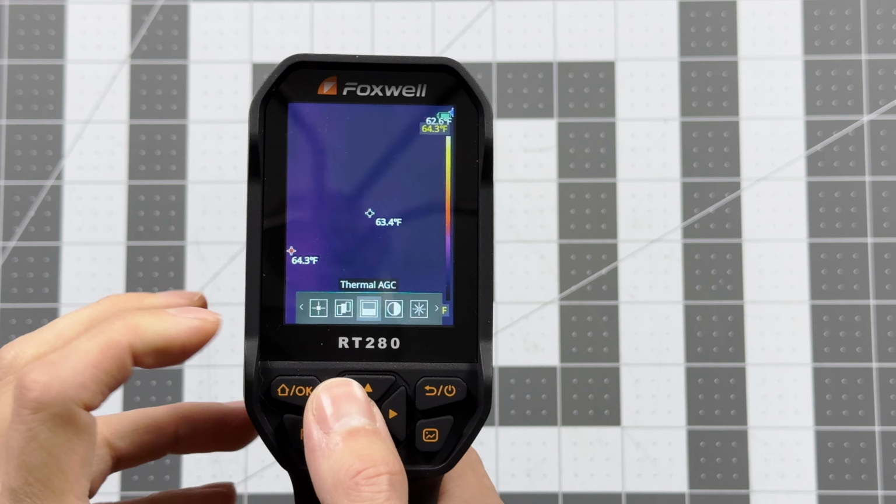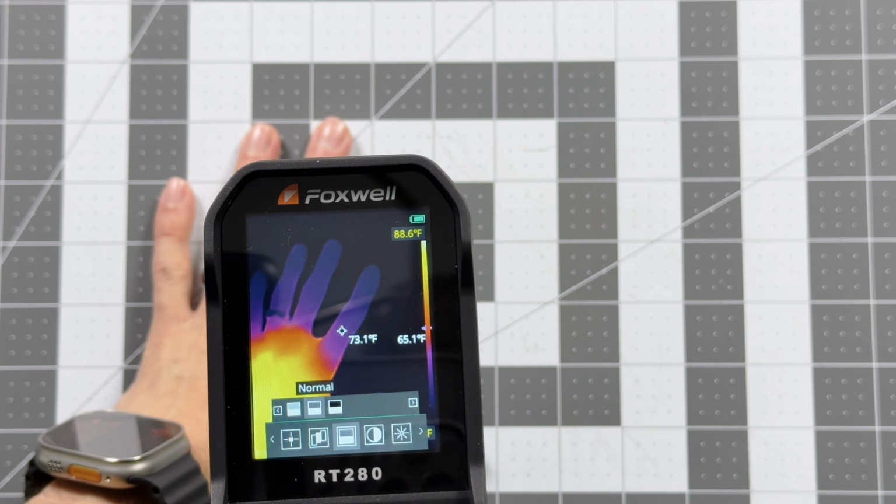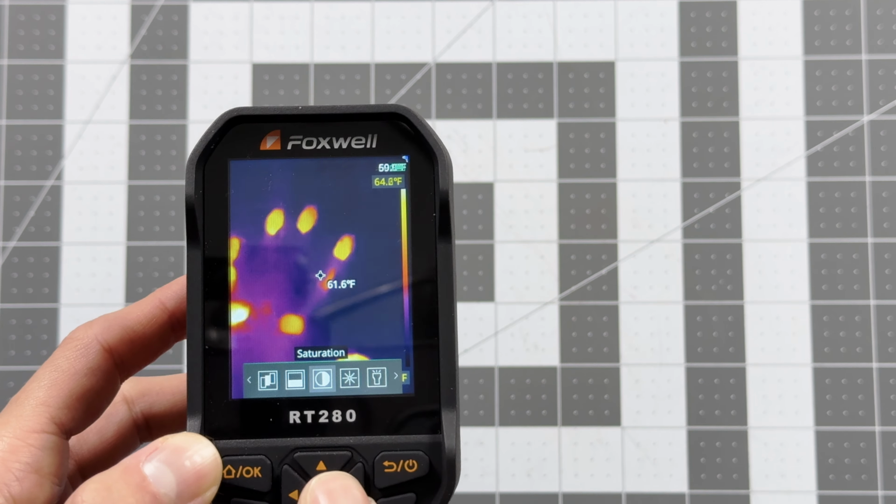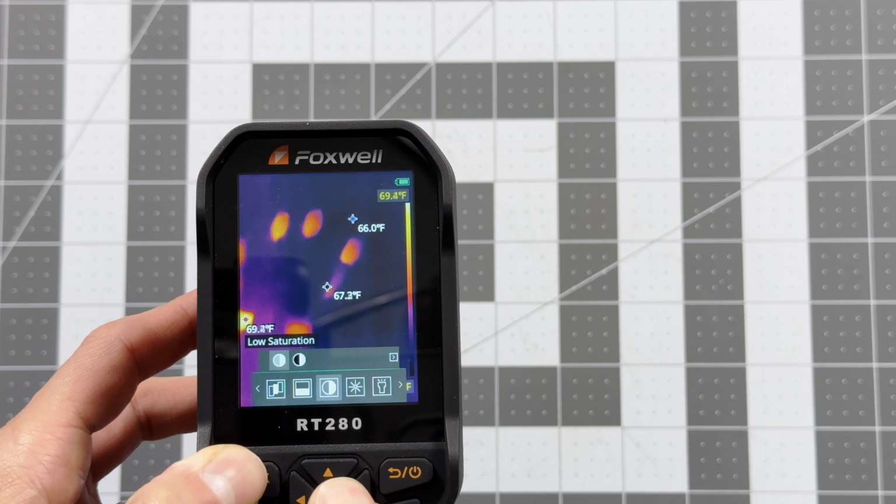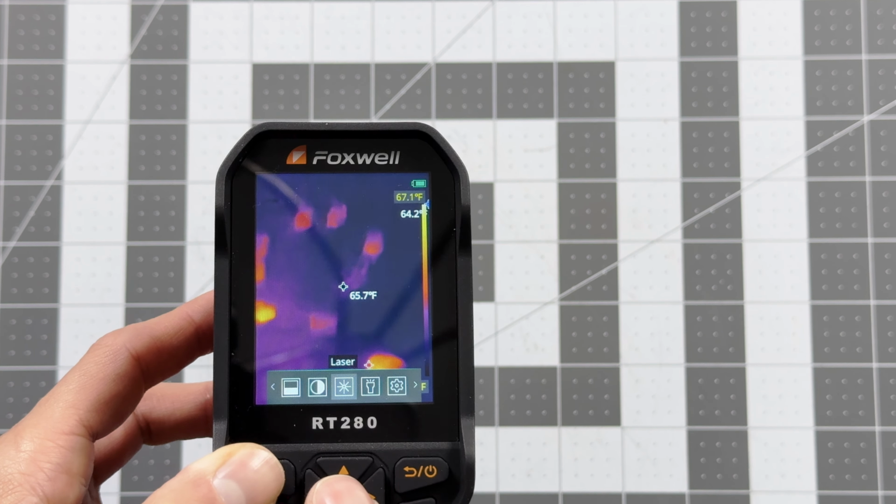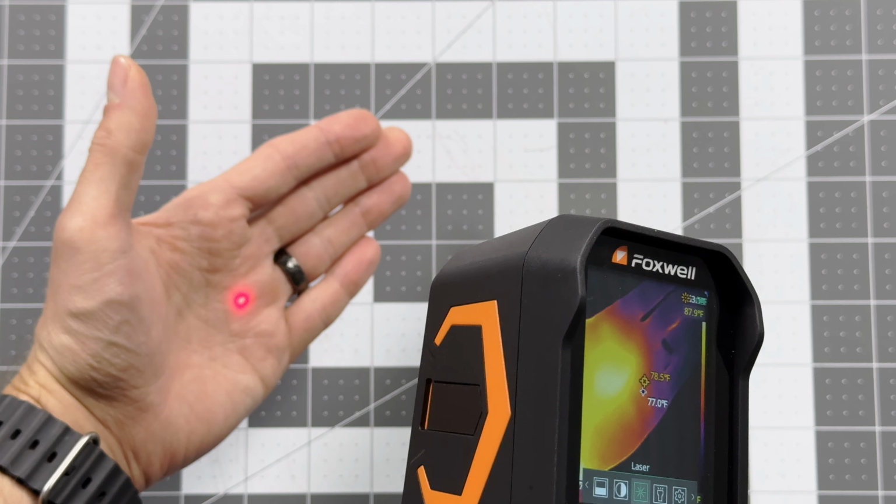Got thermal AGC, which lets us choose high contrast, normal, and smooth. Got saturation, high or low. Got the laser, which is another way to measure. Let's turn it on. And there's a laser pointer.